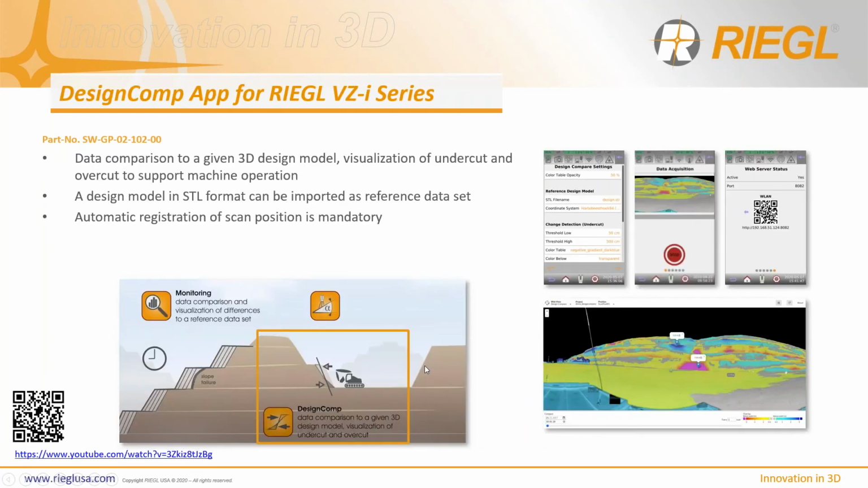All right. And the next app is our design compare app. This is unique because we can upload a model to compare the area that we're excavating from, right? Whether it's overfill or undercut, we can see here to the right-hand side it shows an area overfilled and an area undercut. So as the excavator is moving dirt around, they can know when to either stop or continue. So we compare this directly to a model.